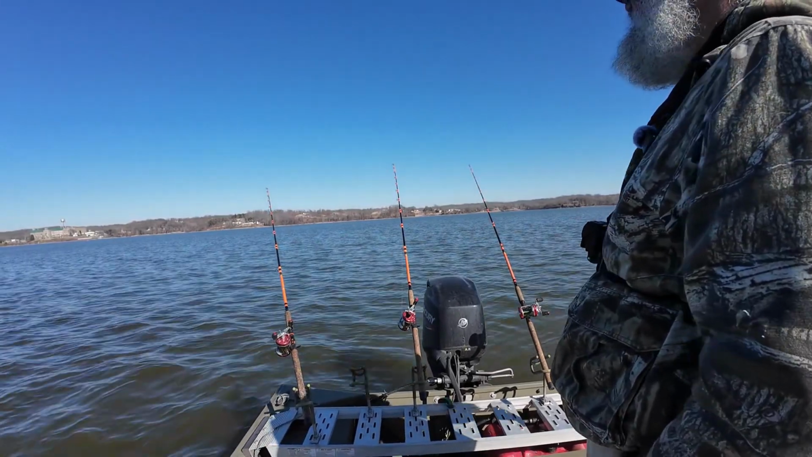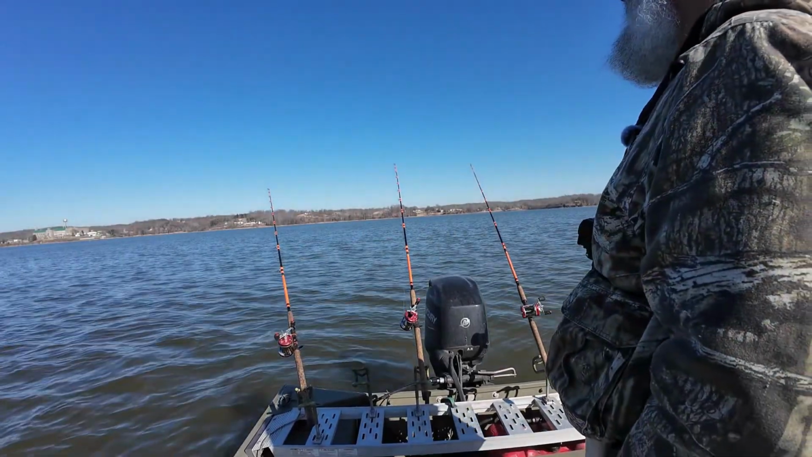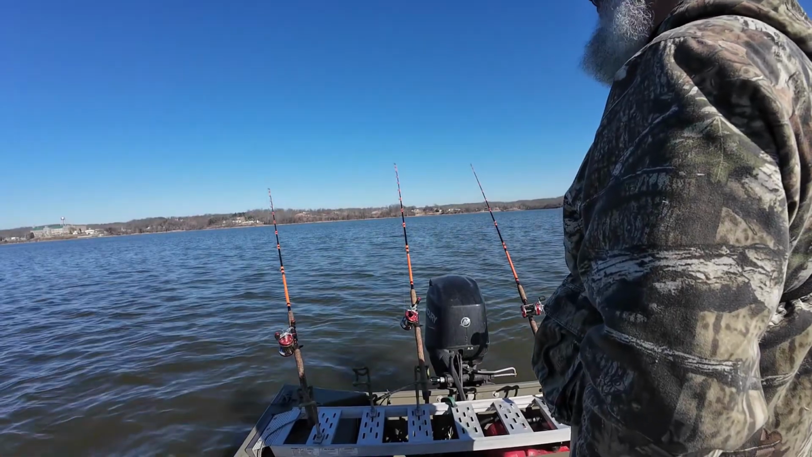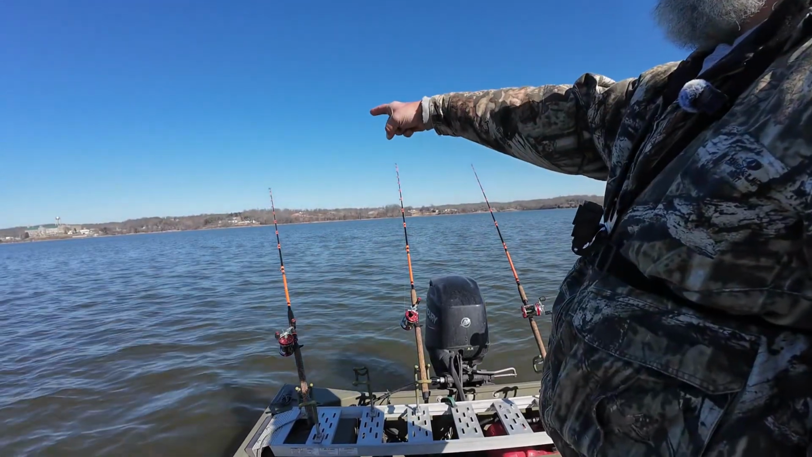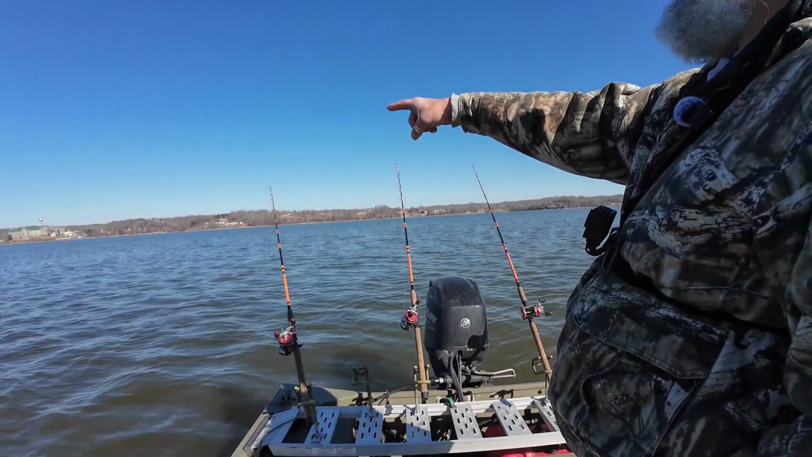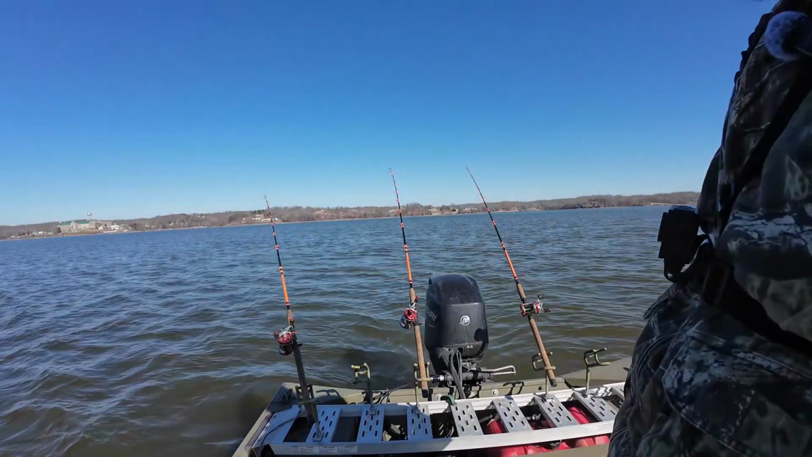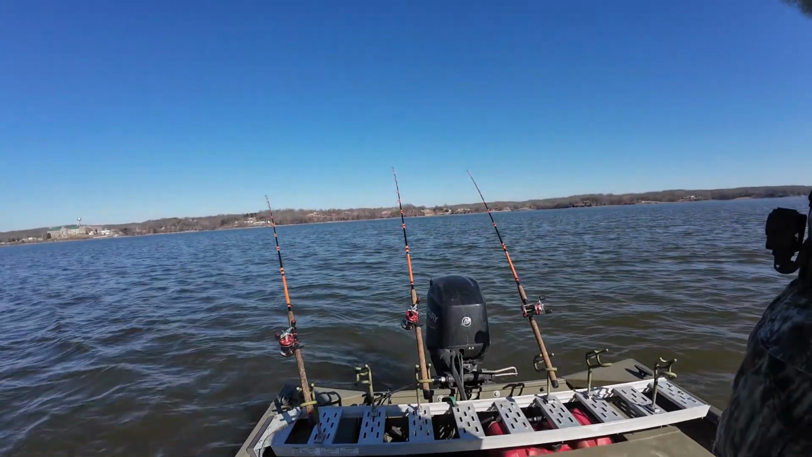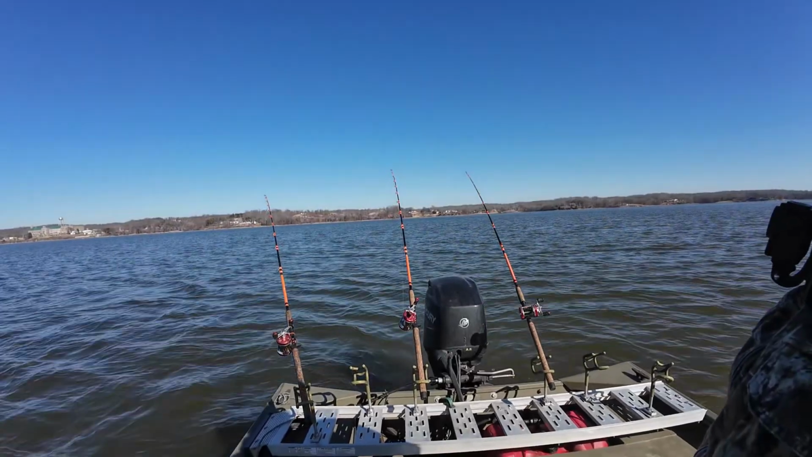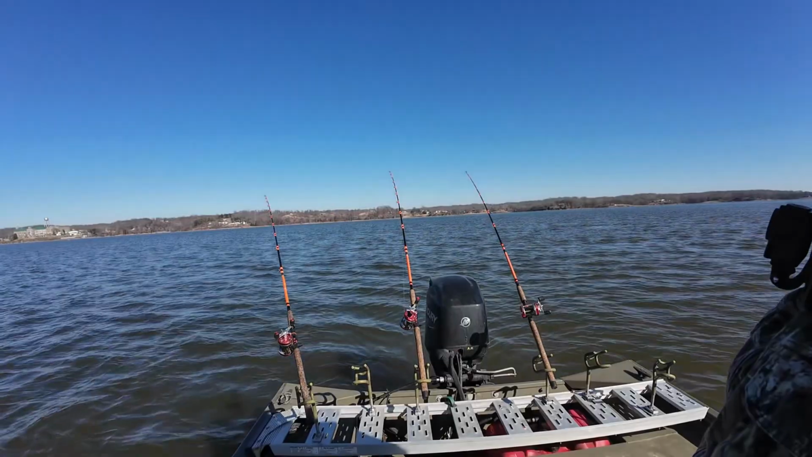Full of shad right along the drop off, and a bunch of fish down there. When we first sat down, we were sitting a quarter mile that way. Something else that's going on here too. This is a mud bottom, and a mud bottom in the sunlight heats up quicker.